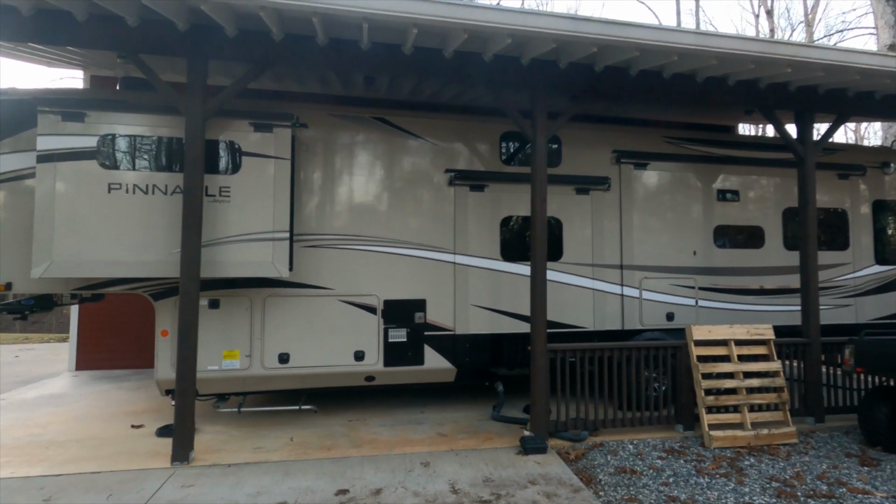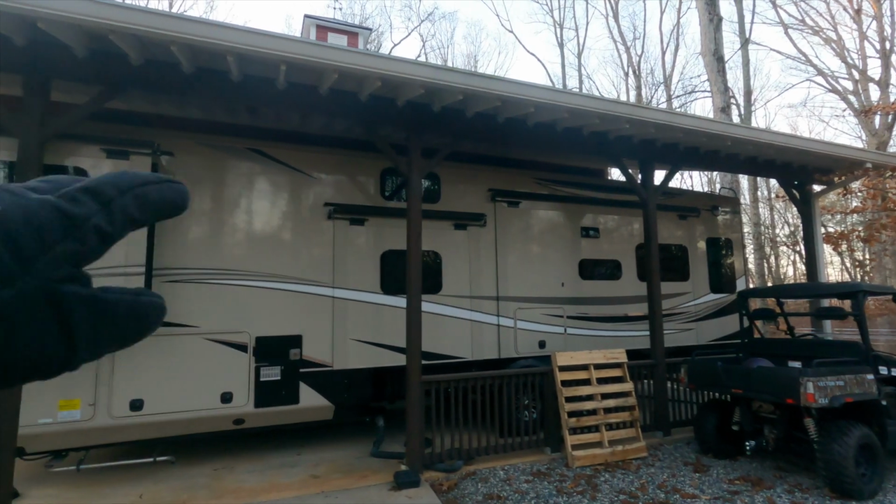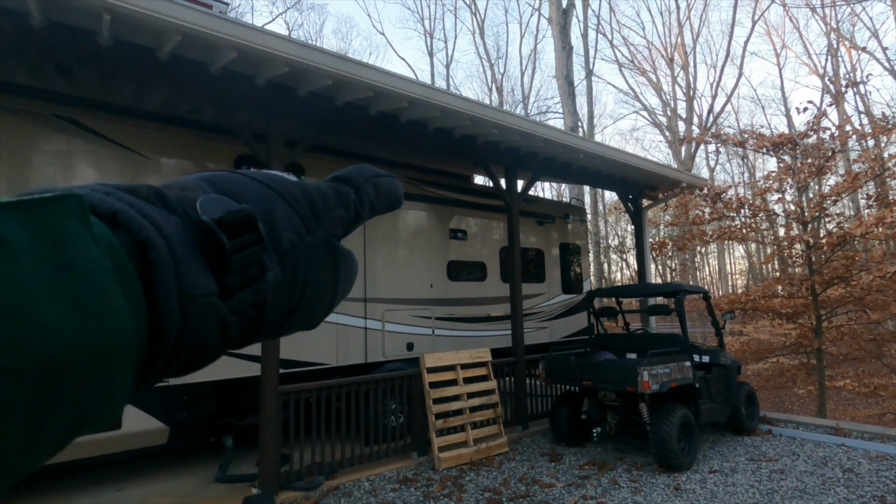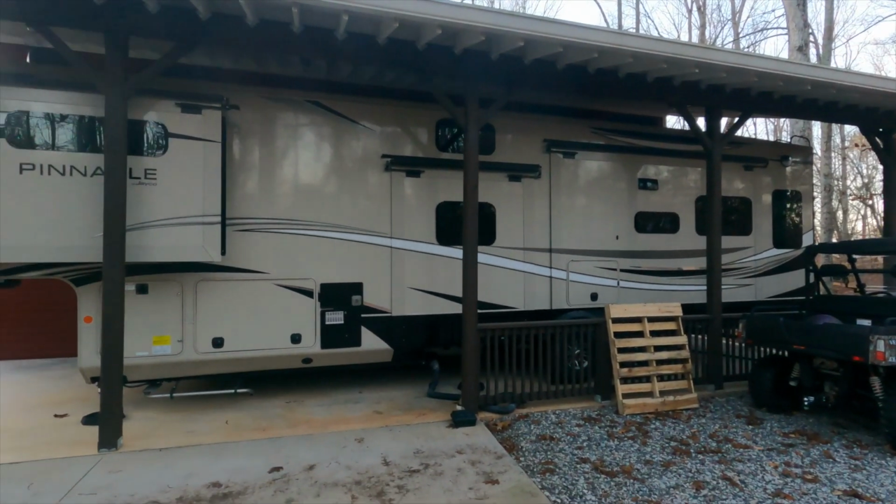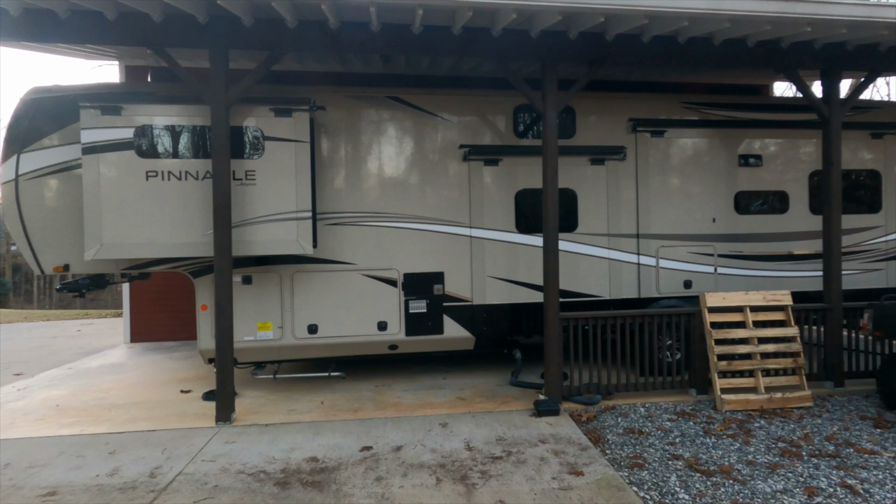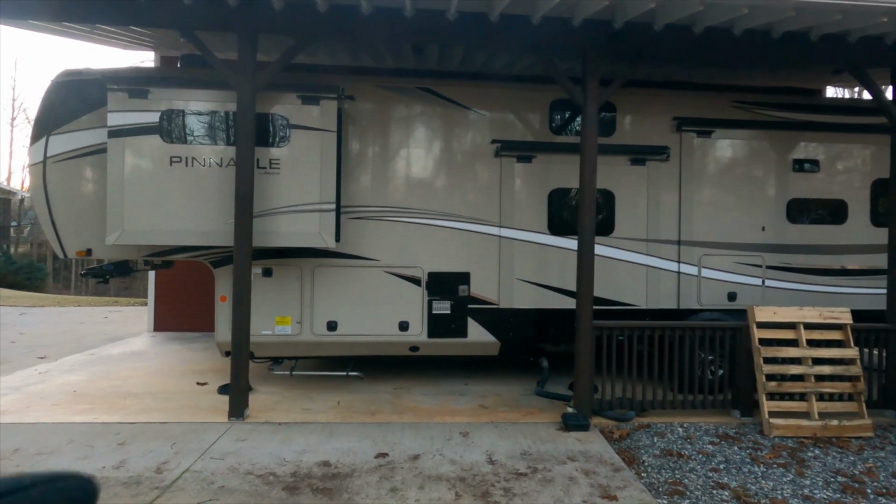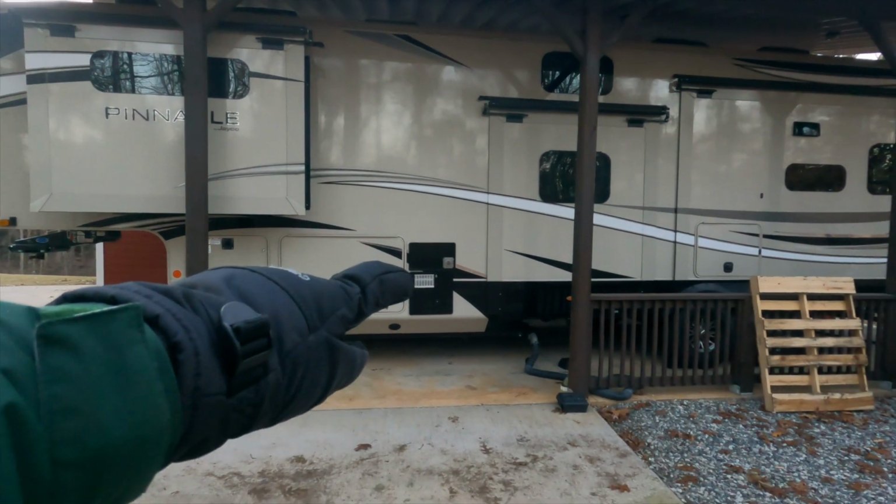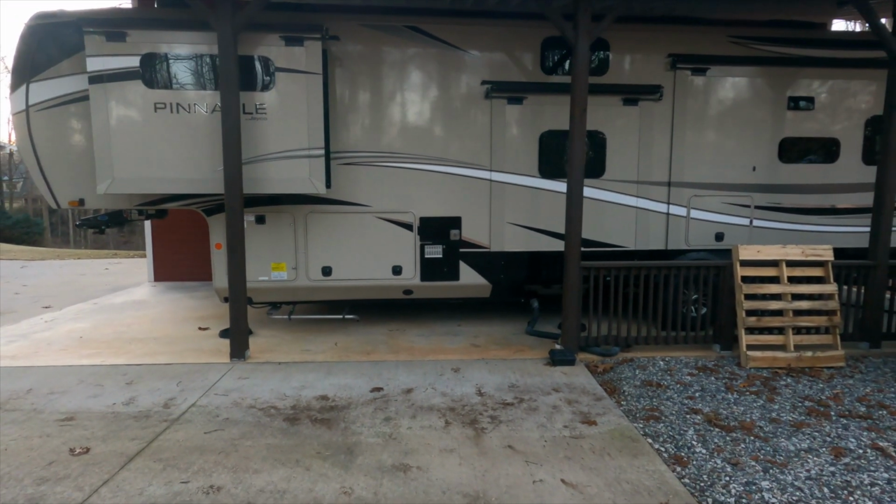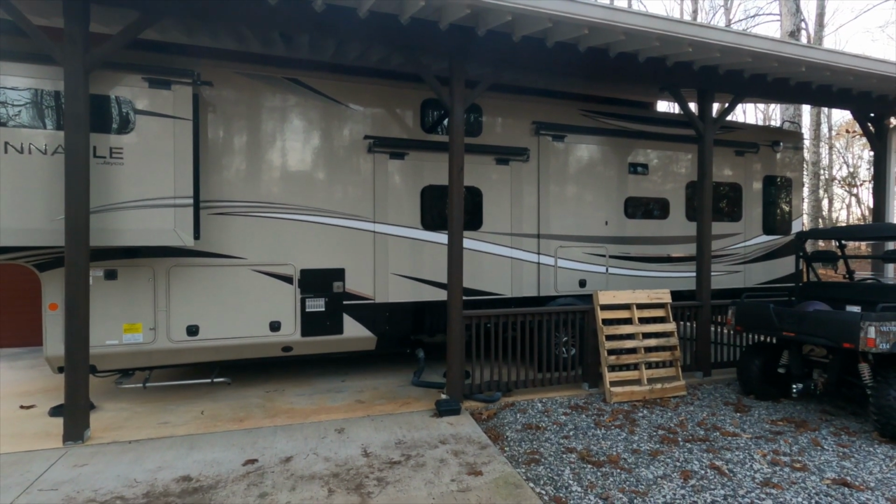So let me quickly give you the vitals of the RV and then I'll pull out the thermal imager. Now, I don't know if you can tell, but on top of the RV here, I've got 3 different rooftop ACs. And the third one back there is actually a heat pump, but they don't work great under 45 degrees on RVs at least. And so over the last 24 hours, I've been running on nothing but the propane furnace right here. It's a 40,000 BTU furnace, and that is all that I've been using to keep the RV heated.